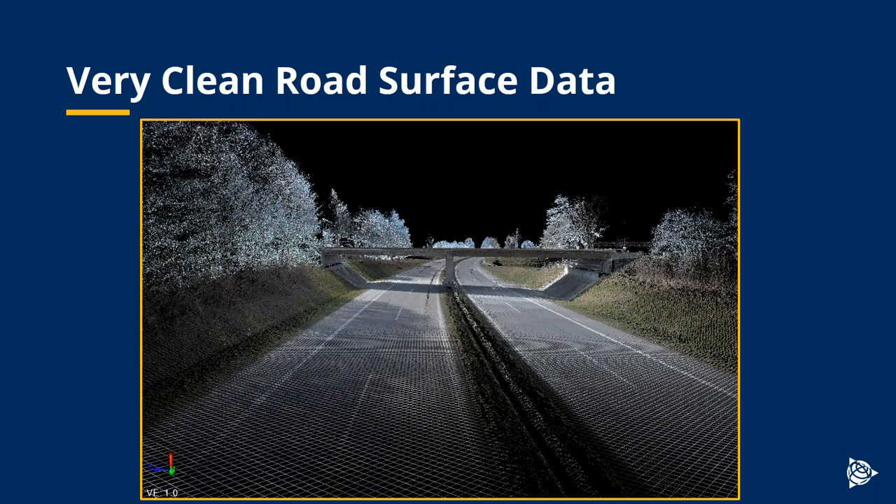This is a view of some data in TBC of a typical dual carriageway.